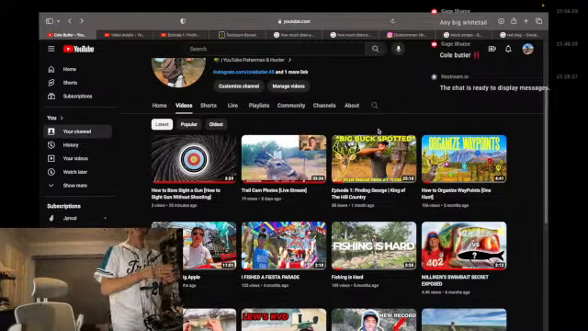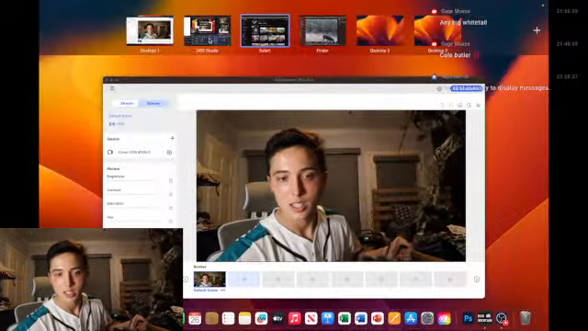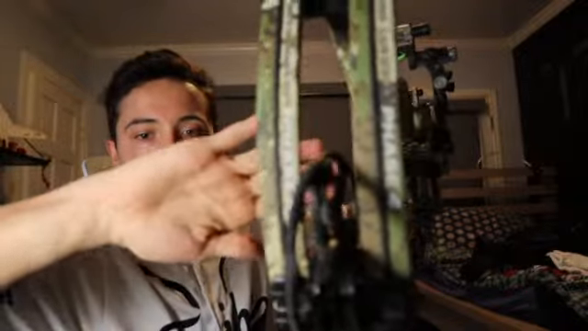And then here is what I've been talking about for so long. This is the Phase 4 compound bow, which actually they consider to be a target bow, which is kind of interesting. It has the integral, I believe it's called integral hybrid lock or something like that.